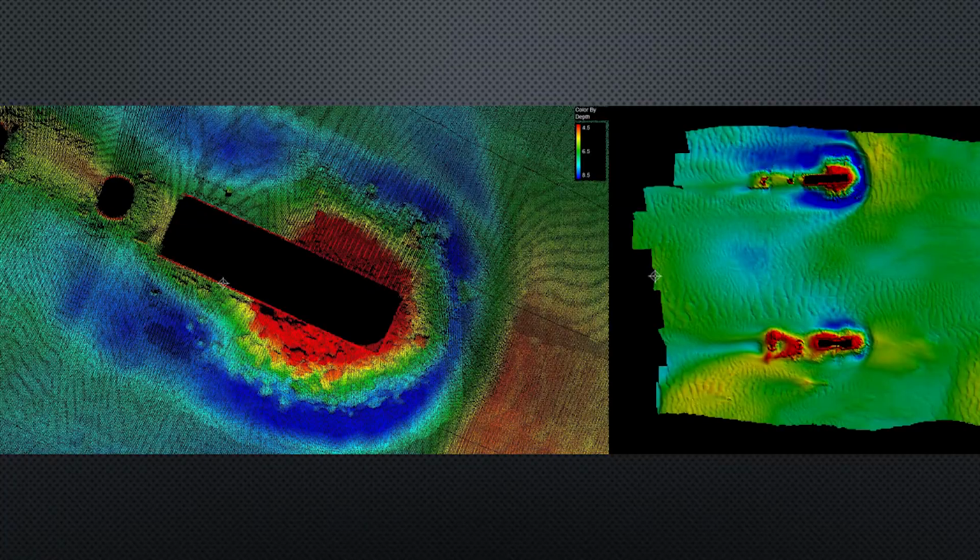Here's a couple of other pictures. This was taken in Portland, Oregon. So this is looking down on top of an I-5 bridge. This is the model that's being created from the point cloud, and this is the actual point cloud itself. So again, being able to go out, look at the data, and collect measurements.